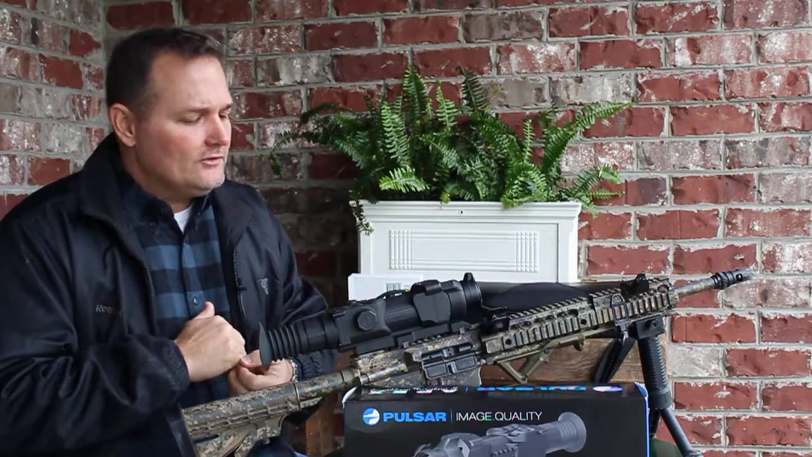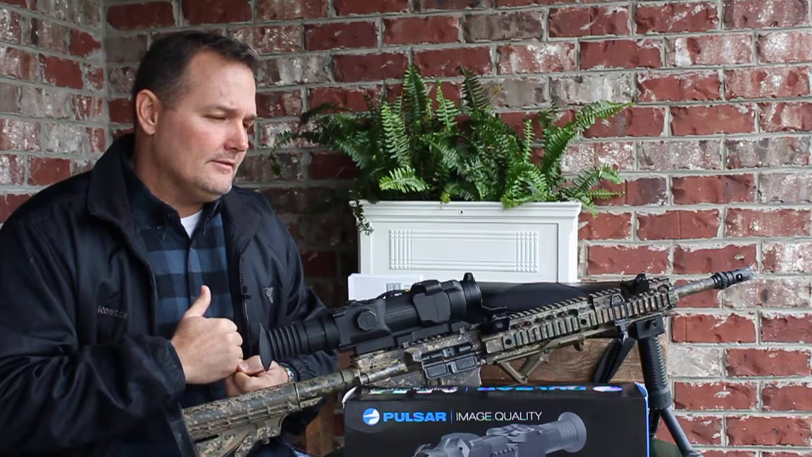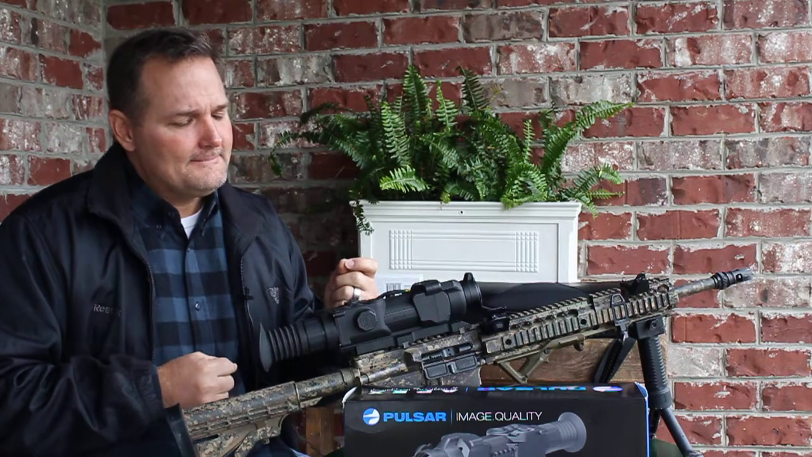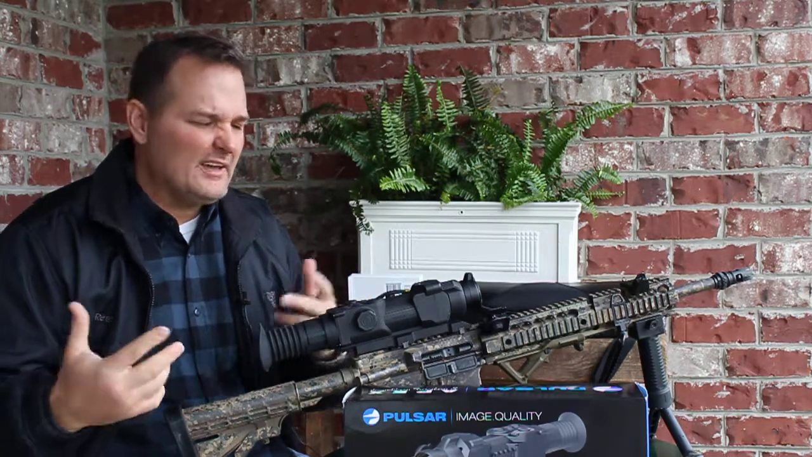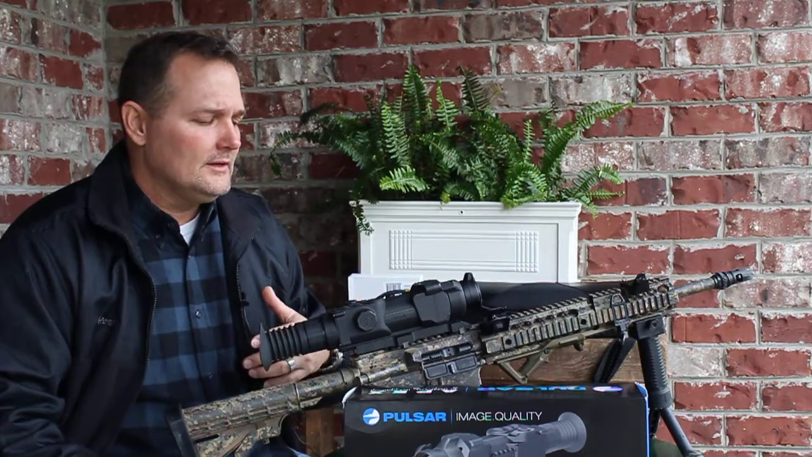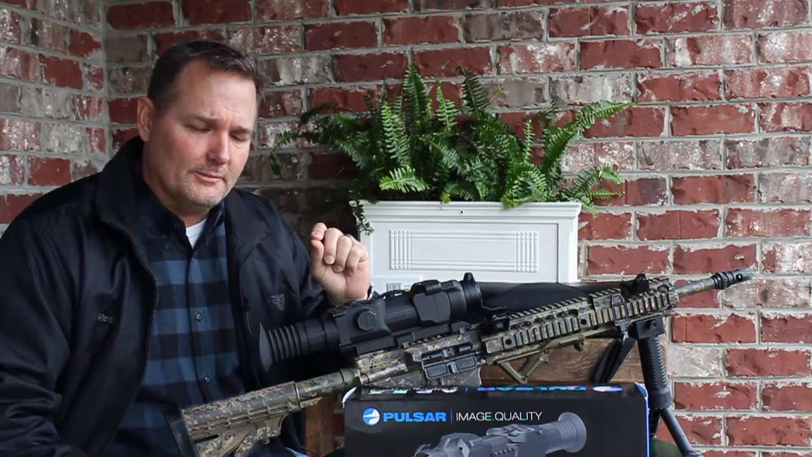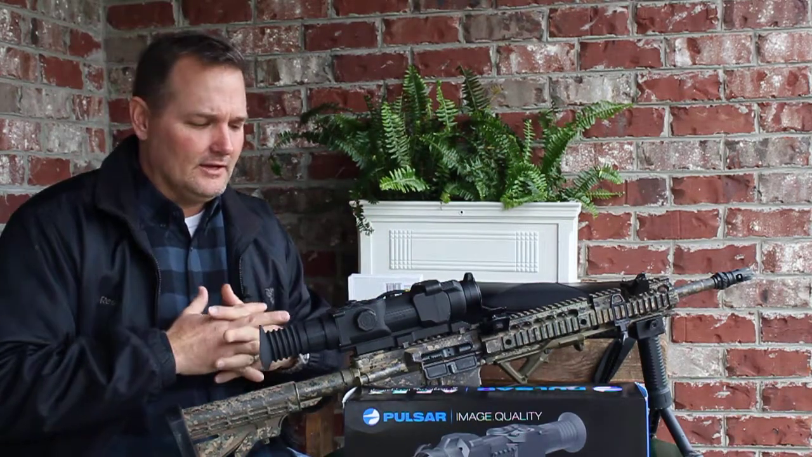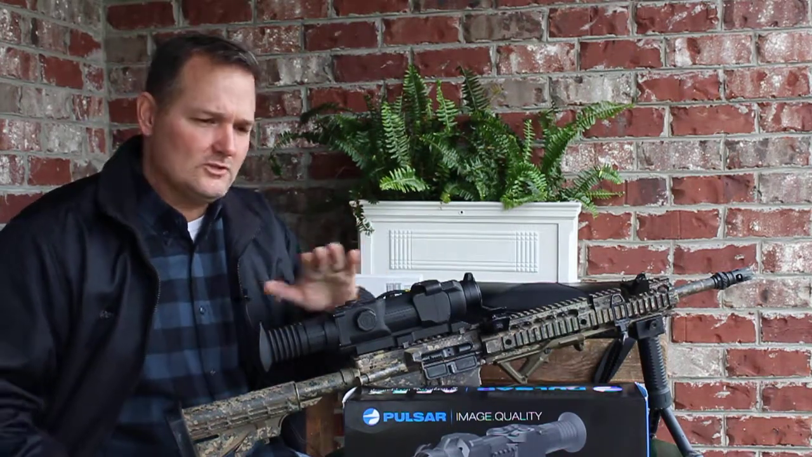So, throw the batteries away. Second thing is, I don't have super great vision. Some people see real clear. The default setting on the reticle is very hard to see. You really have to get into the menu and change your reticles. You've got maybe four or five reticle options, but I didn't really care for the brightness of the reticle. I thought it was a little bit dim. On a scale of 1 to 10, the reticle's probably a 5. And on the default setting I had a little bit of a halo effect. So I took it off the default, and it was much better.